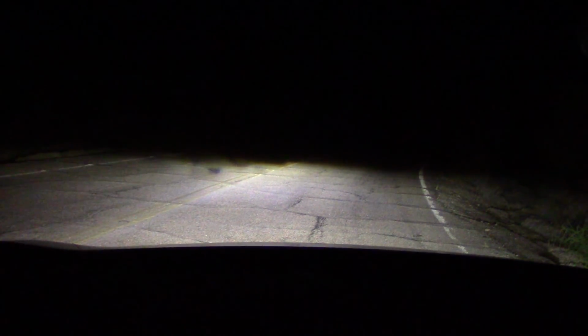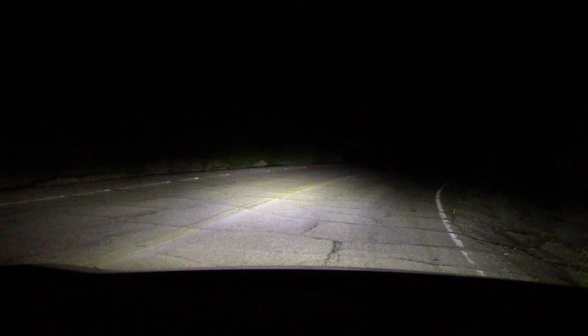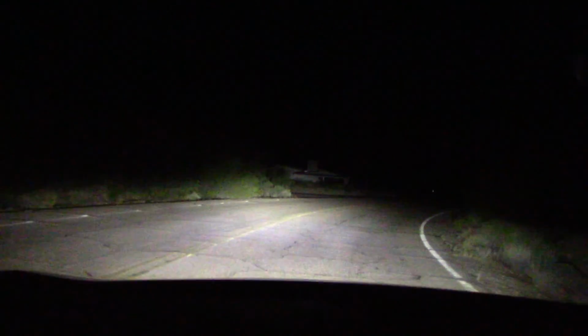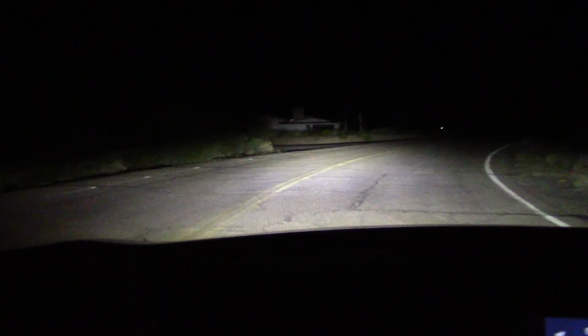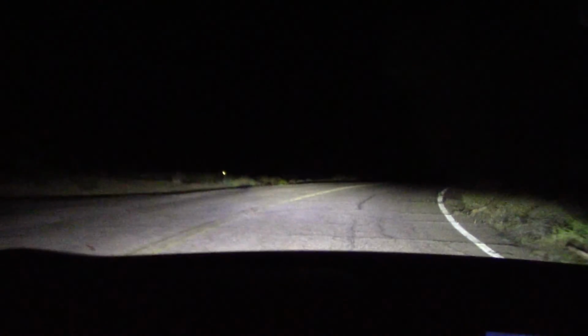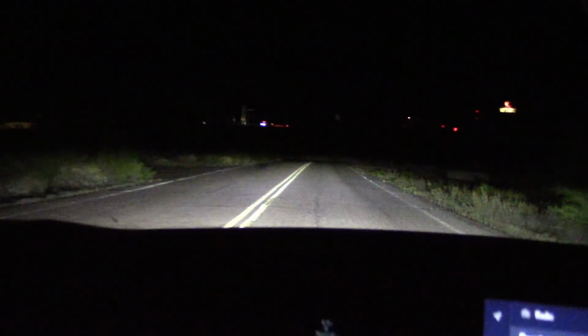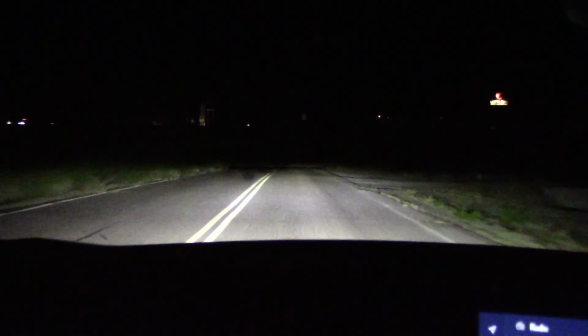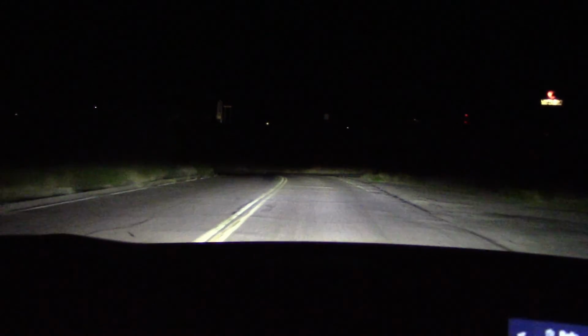And here we're going up a hill. What's beyond the 40 feet? I can't see anything. Could be an elephant out there. High beams, that isn't helping. I see a building over there. I do not like these low beams at all. I think I might have said that already.